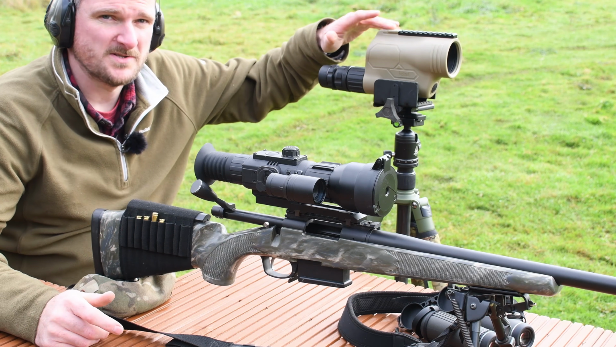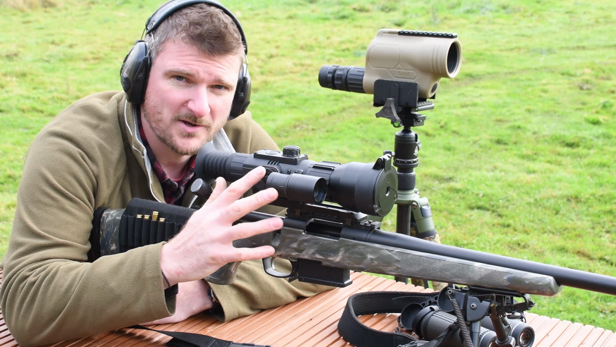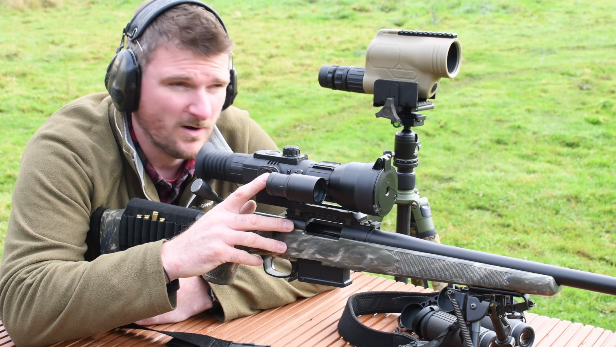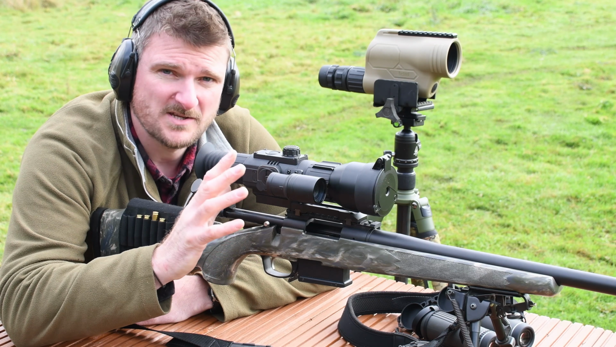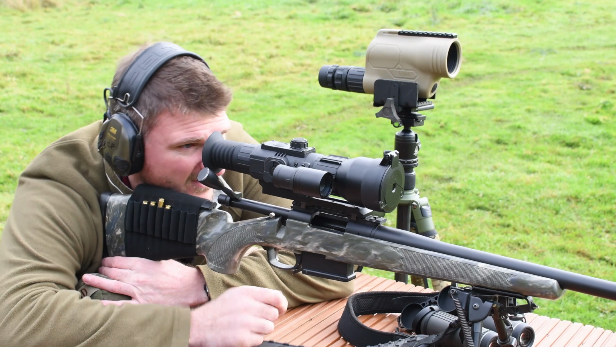You can see I'm using a spotting scope here. I just think it makes everything more easy and assured. Although the sight picture on the N470 is far better in daylight than the Photon ever was, it just makes sure I'm not making any mistake on bullet holes or sometimes even a fly landing on the target.